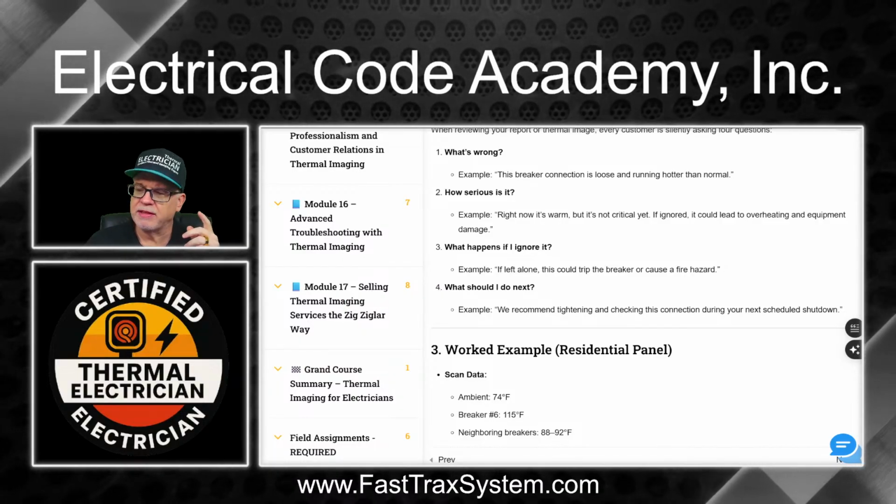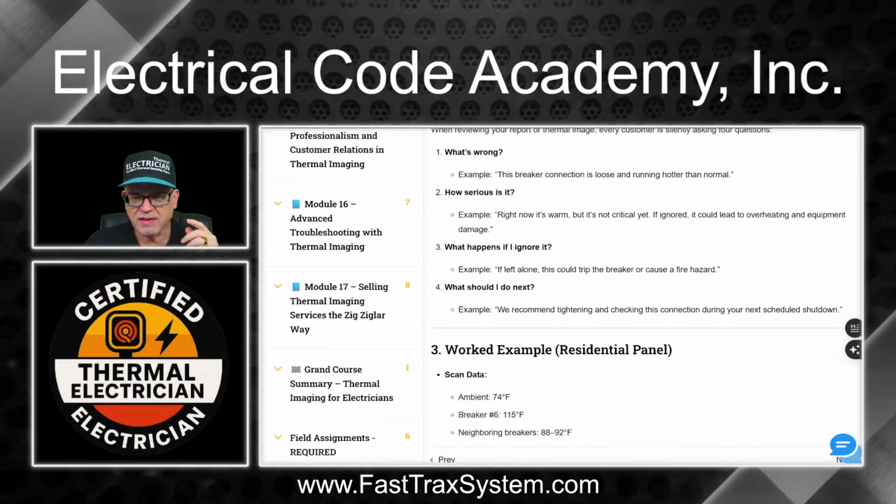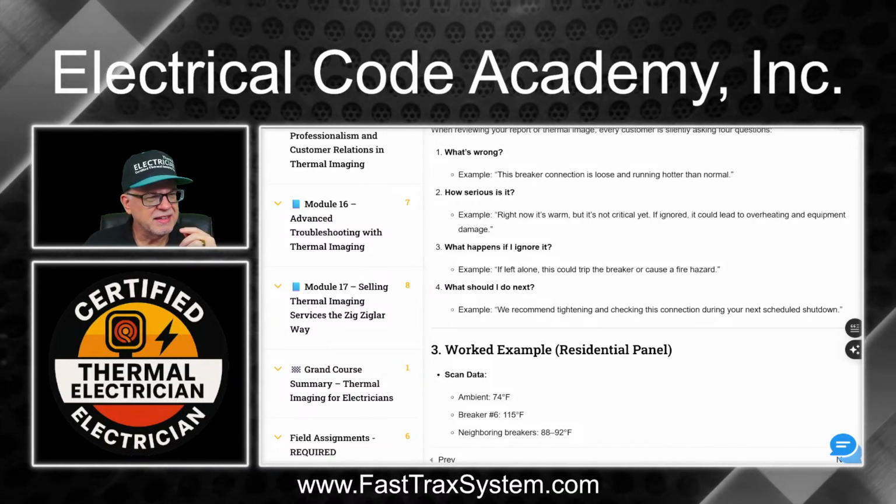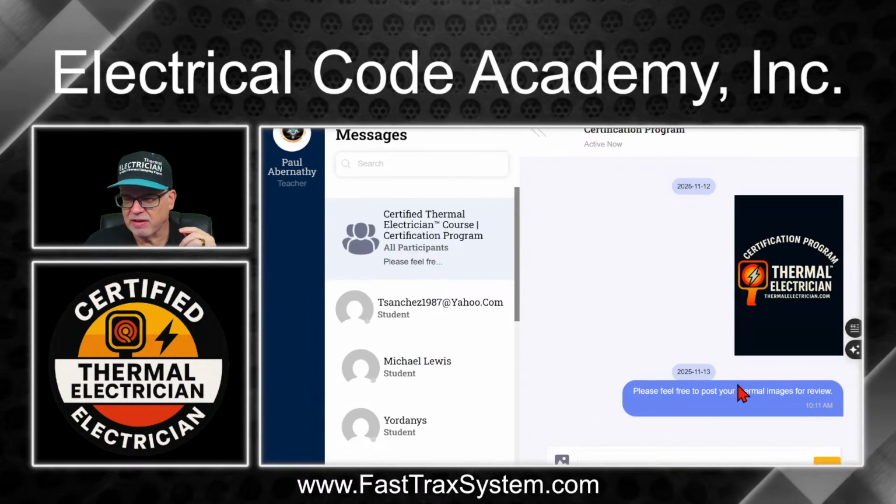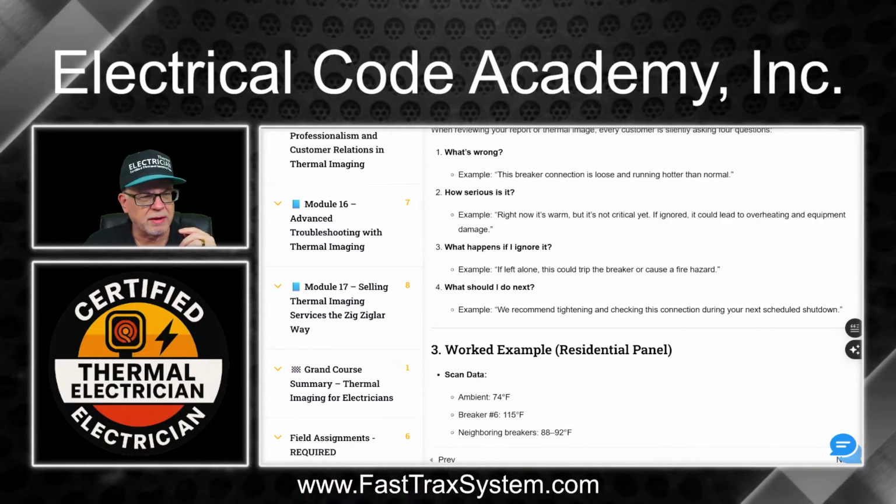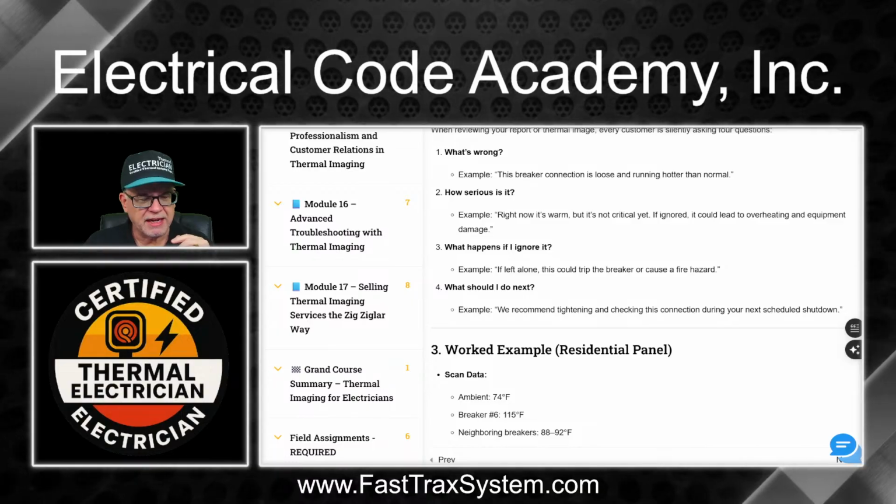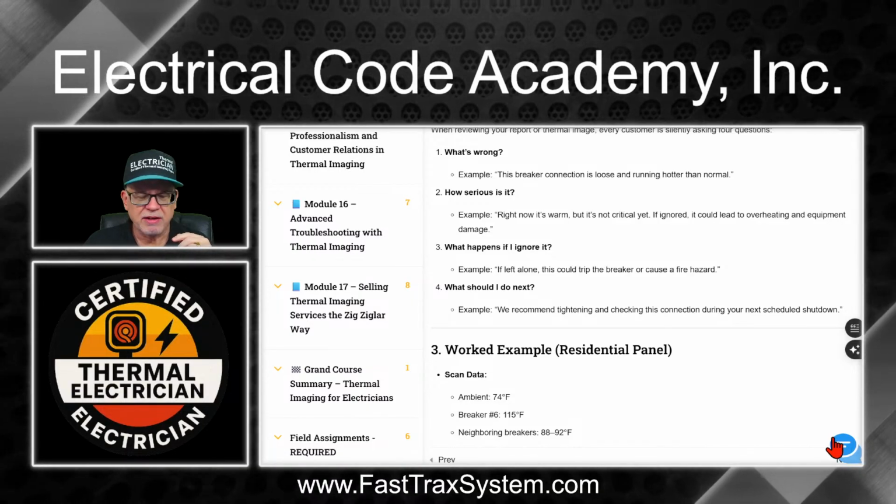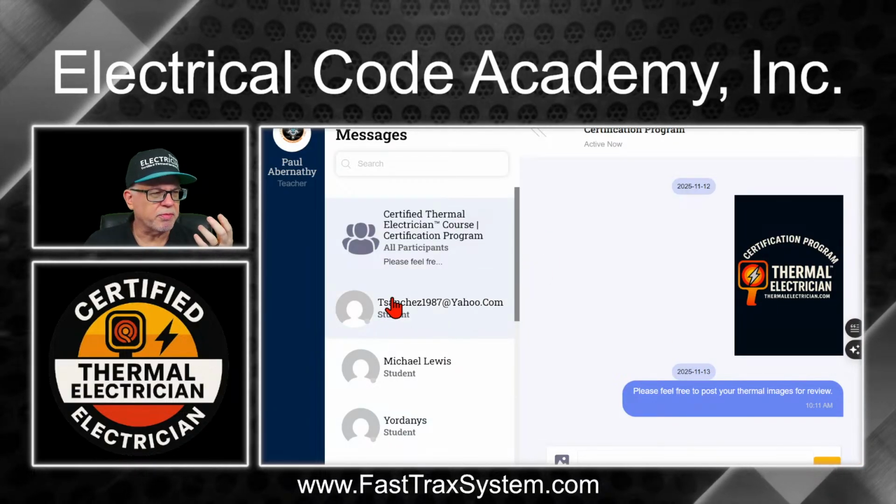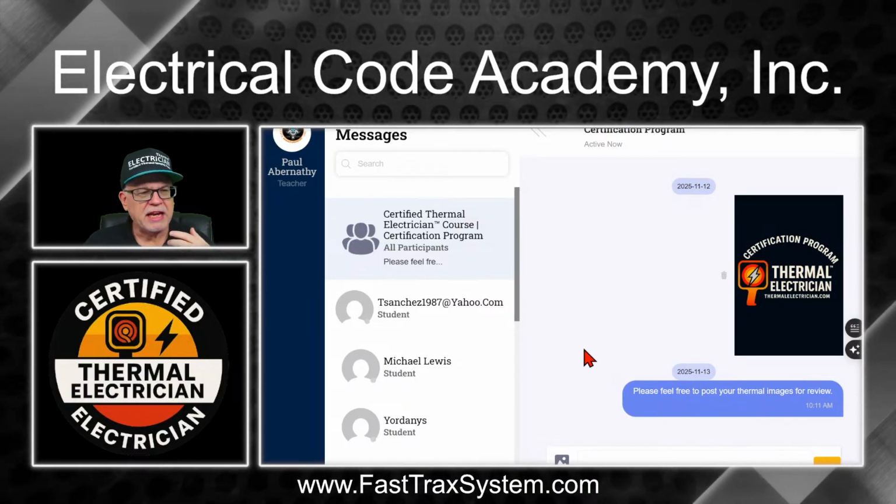Also, I should mention, by the way, that down here, you see this little blue link on the right. I don't know if I can show my screen here. Hold on here. Let me see. It's not letting me see it. So I'm gonna click it. What you can't see is my mouse. For some reason, my mouse is not showing up here. On the bottom right, you see that little blue cloud, right? So in that blue cloud, if you actually click this right here, there you go, here's some students that are in the program. Then you can actually post your question, post your thermal images, and we will comment on them.